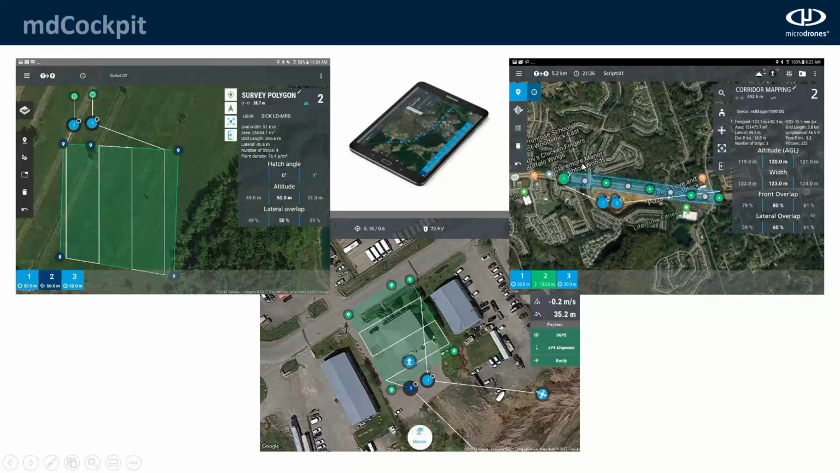All of our different sensors and imagery, photogrammetry payloads are all built into this software. So as you're planning your mission, you select the one that you're looking to fly, and build your mission based upon that. Be it a survey polygon that you can draw on the screen with your finger like this. You can also import KMLs and fly corridor mapping missions like you see here. So it's all very dependent on your preference.